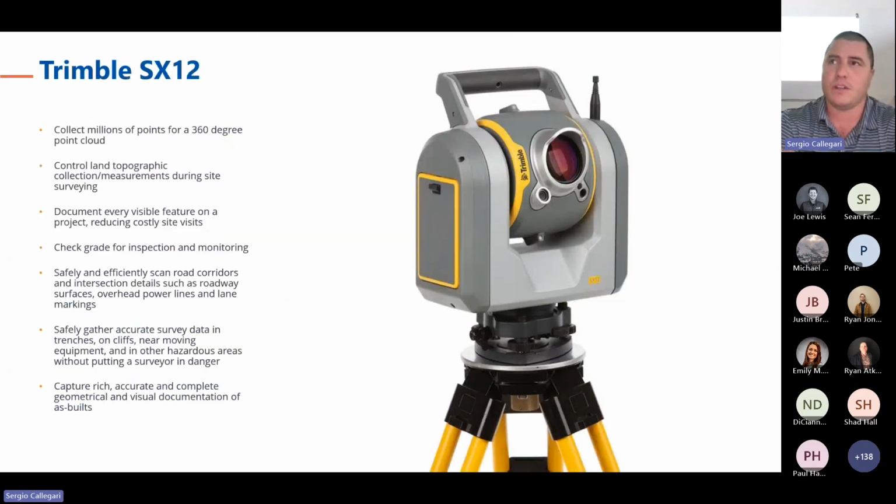I'm sure everybody at this point in the conference knows what the SX12 is. I took this straight from the internet, but it collects millions of points. Per Joe's presentation, sounds like 26,600 per second. That's 600 meters, or 1,969 in freedom units. But for us, the biggest deal is we can get out there, scan efficiently, gather the data in locations that we can't access, and get real rich data accurately.